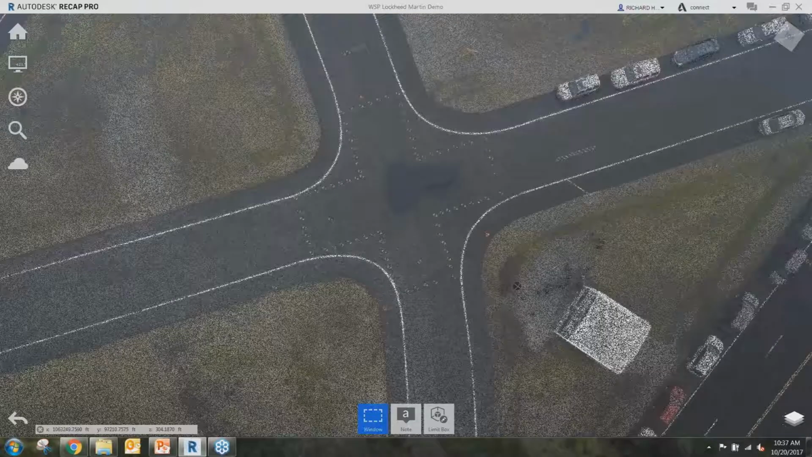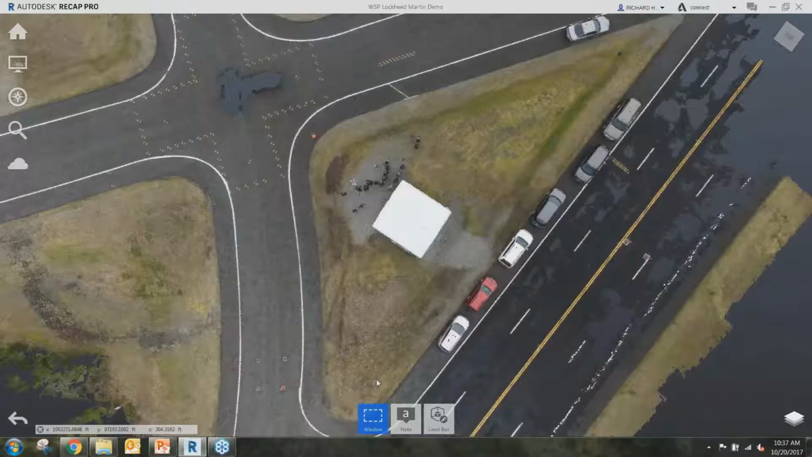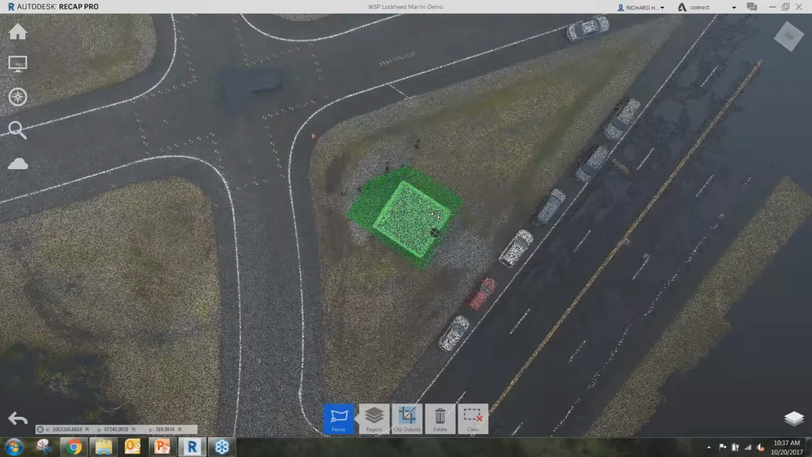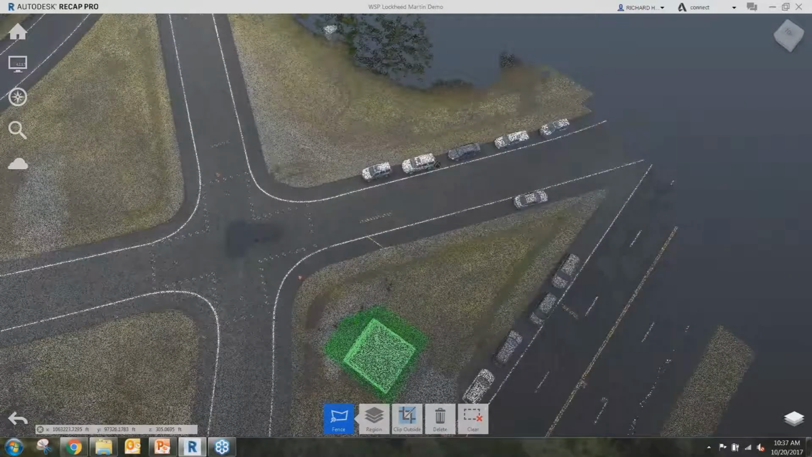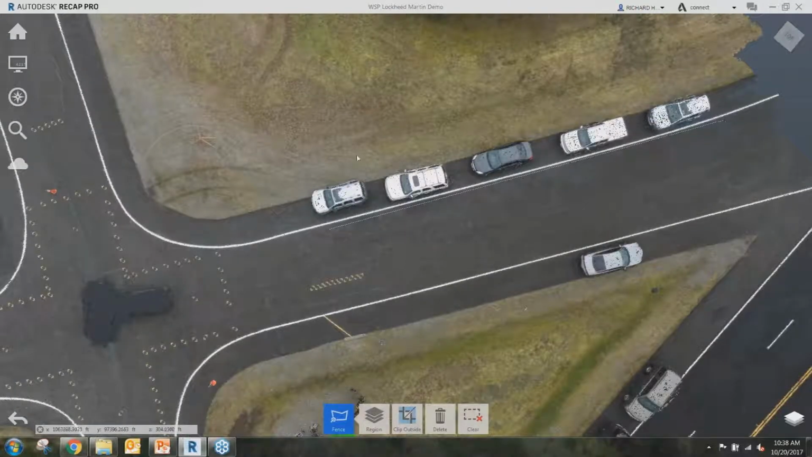So if we fly over this building, for example, we fence it in, create our fence tool, and we just say roughly this building. Double click to close it out, and I want to create a new region out of this. We'll call it building, BLDG. Okay, so now that's a region for building. And let's pretend these vehicles are buildings as well, so we can also just fence those guys in and say these are buildings as well.